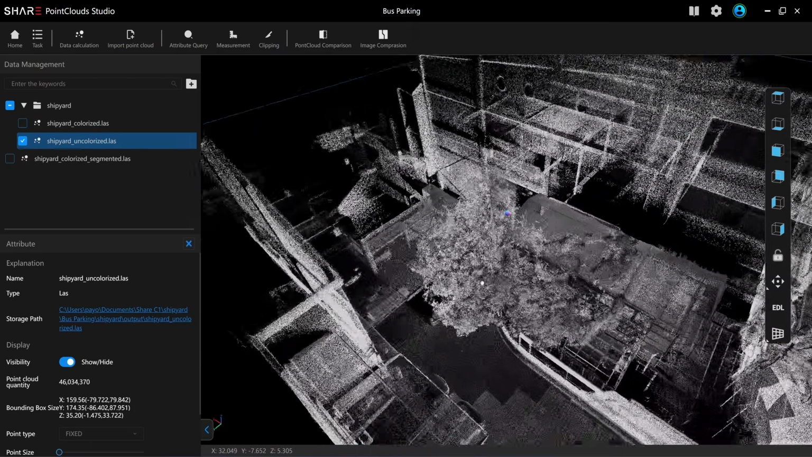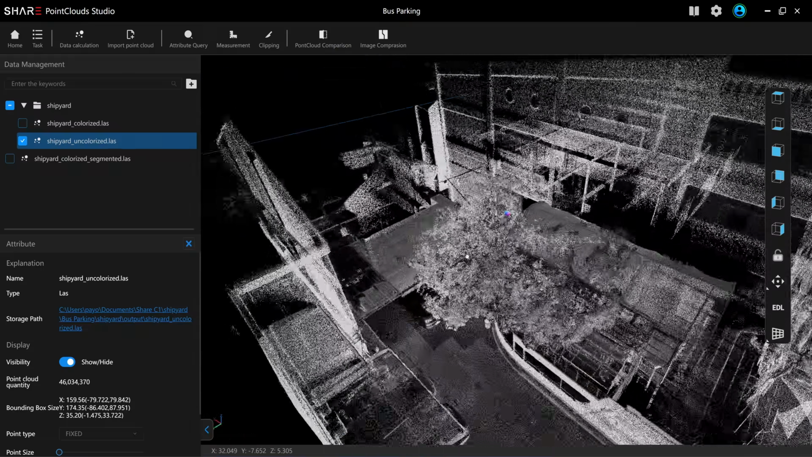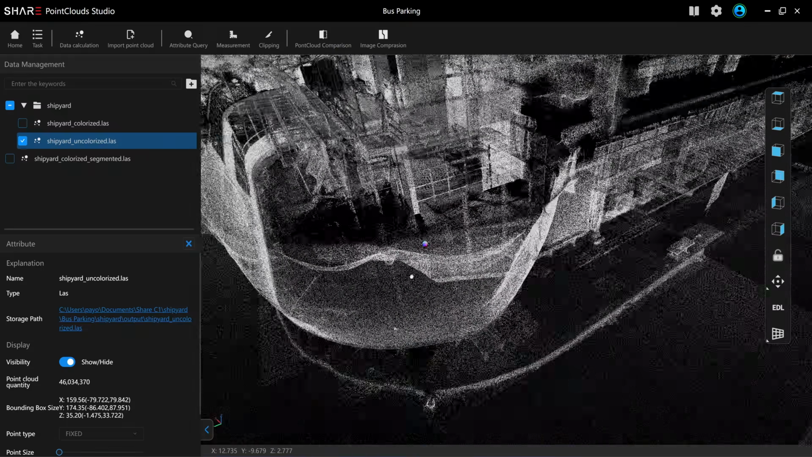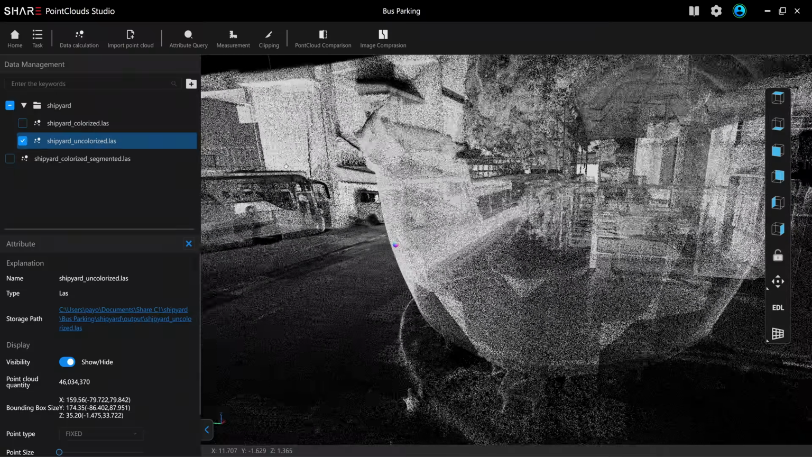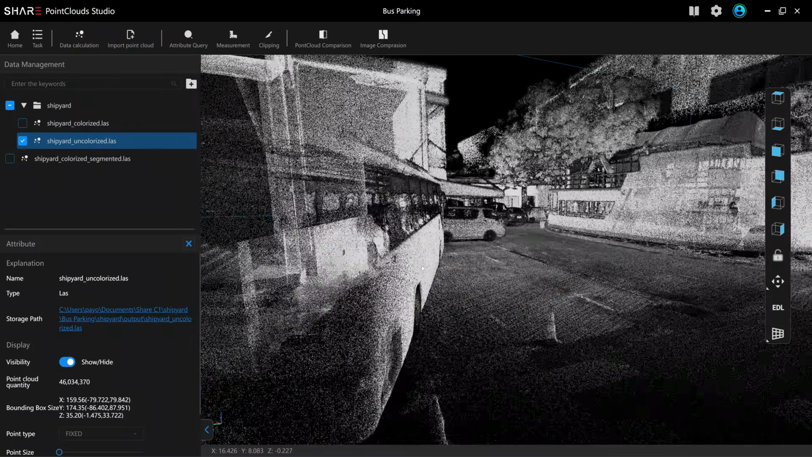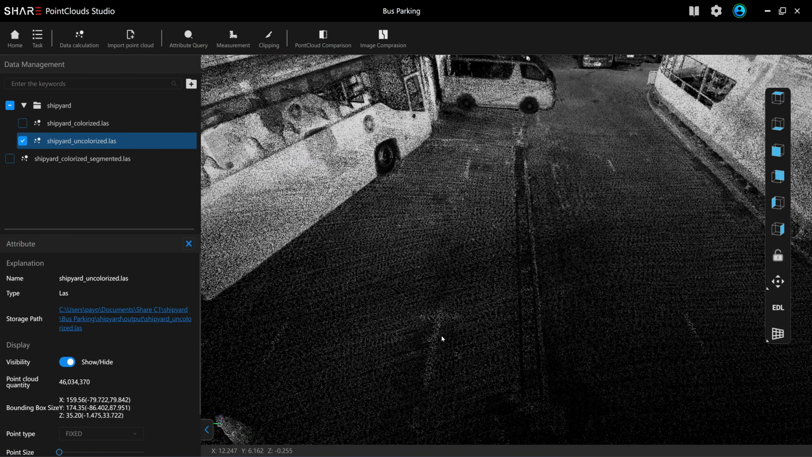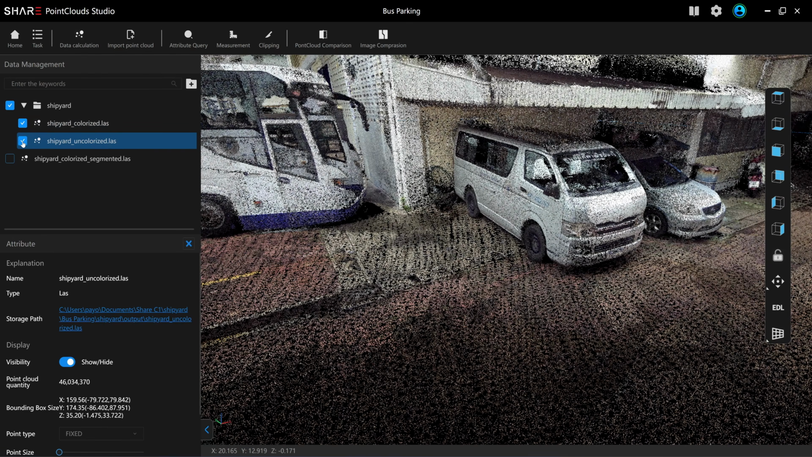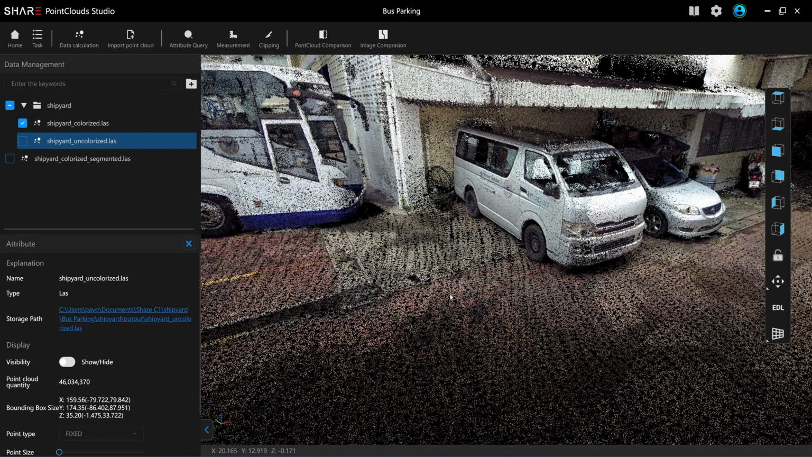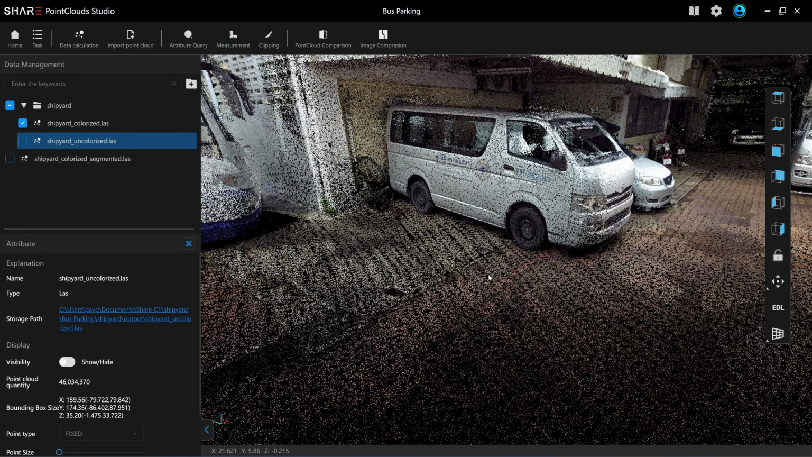With the non-color one, it all comes out, and the non-color version of the point cloud is clean. You can see this. It's really clean. It shows the intensity of the point cloud, but the color version looks just like a photograph to me. This is not Gaussian splatting. This is just a basic color point cloud.